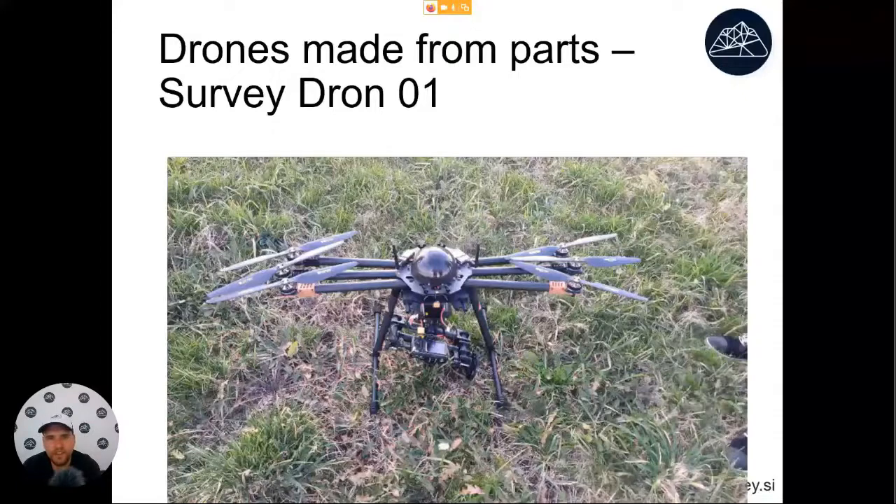We started making this because at some time there were not enough drones available, so we made this one and we sold it for around $8,000. But only the parts you need to put this together will cost you around $3,000 or something like that, 3 to 4 thousand.